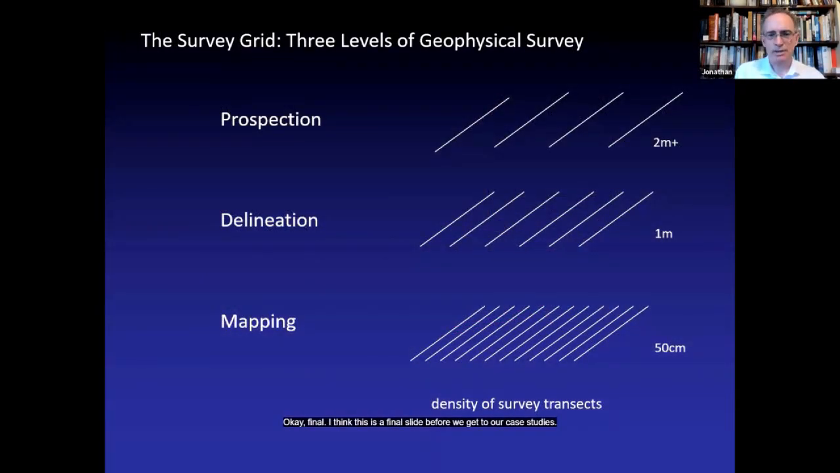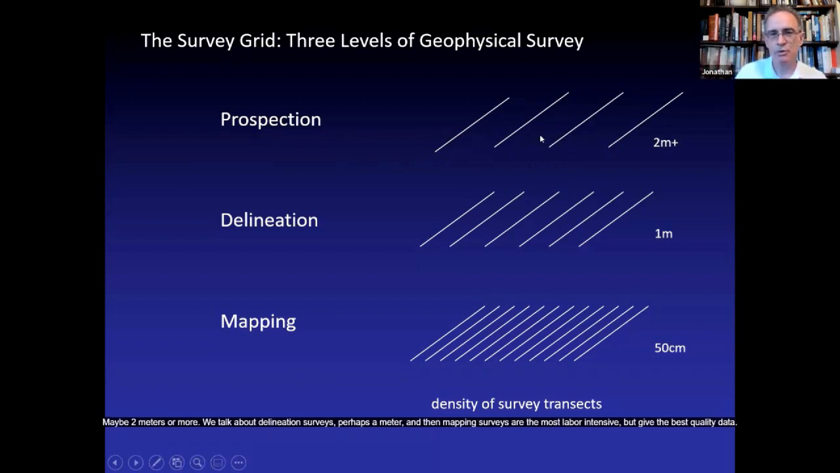Okay, I think this is the final slide before we get to our case studies. It has to do with survey methodology, how much time you spend in the field. There are different levels of intensity of investigation. We talk about prospection surveys, where you might have very large spaces between your survey lines, maybe 2 meters or more.